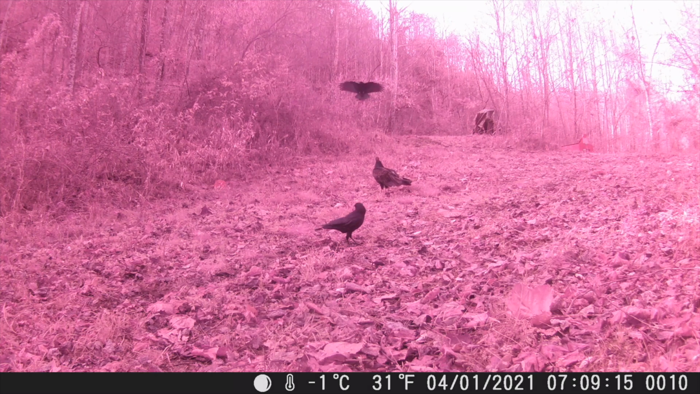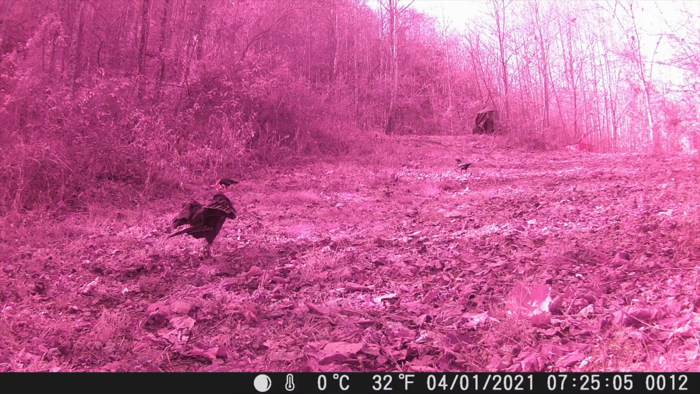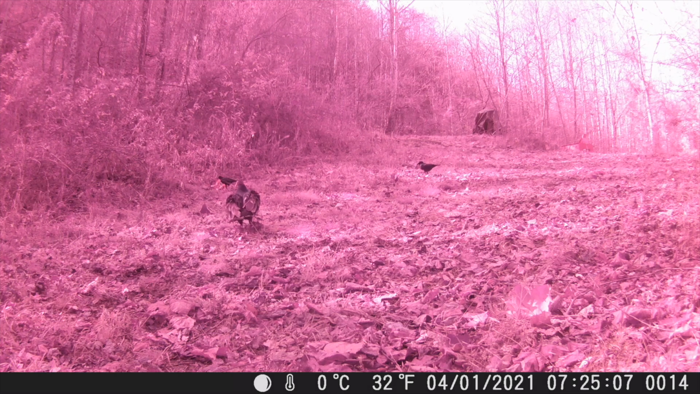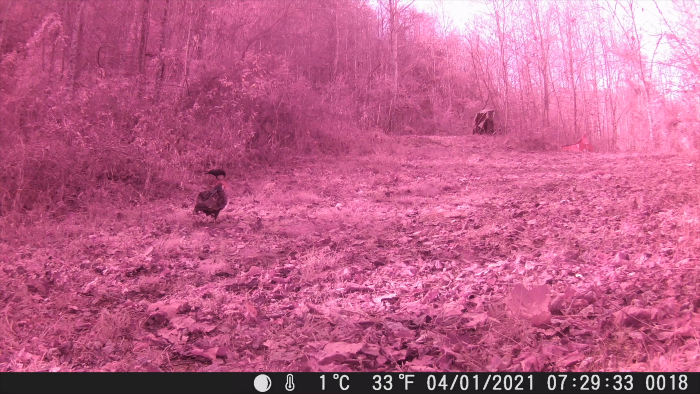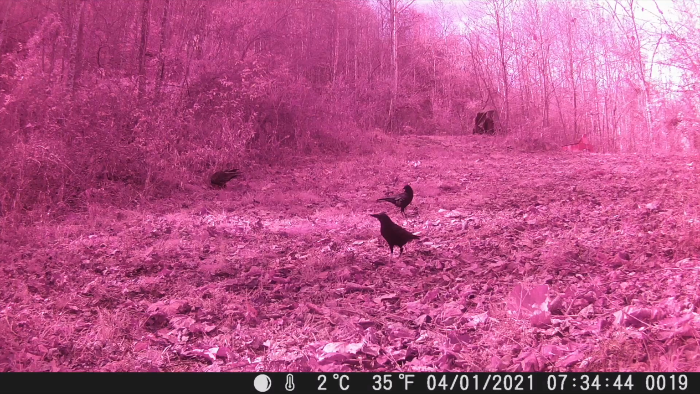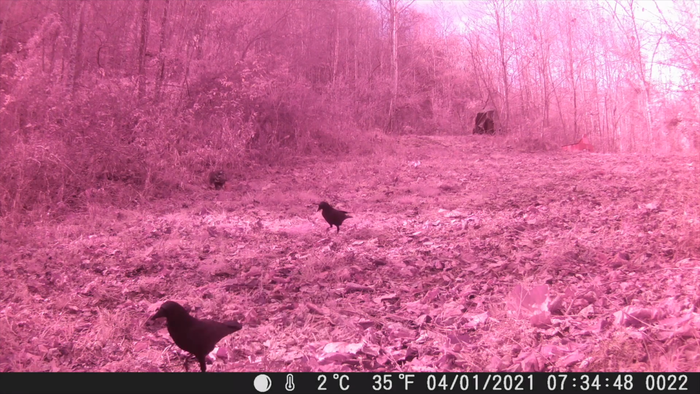Now, instead of a turkey, we've got a crow and turkey buzzards. Actually, turkey buzzard and 2 crows. The turkey buzzard is trying to chase off the crows. Just watch these little guys here. That just so happened to be where we put the beaver carcass last time. The crow's going to come up and tell us something.